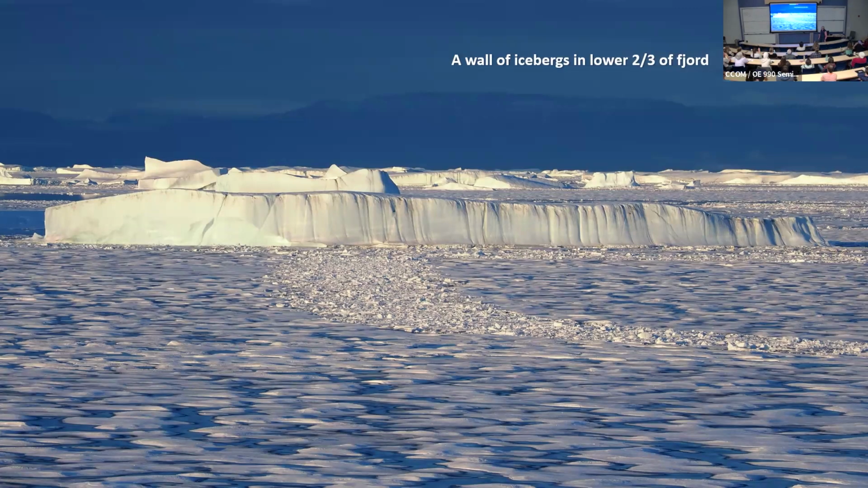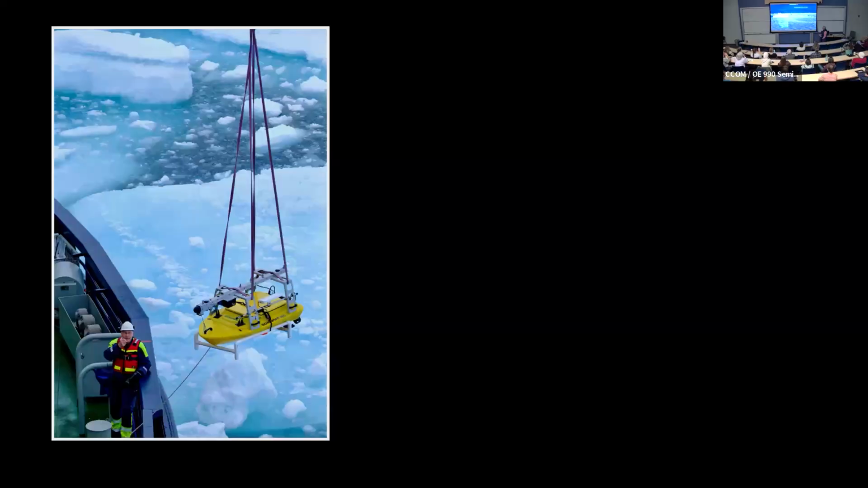And you know, this is our breaking the ice. You know, we just couldn't get beyond them. We were stuck. And so we still didn't have the answer to the question, is there a passage for the warm water to get there, or to measure the warm water? And so you got to be innovative when these things happen.